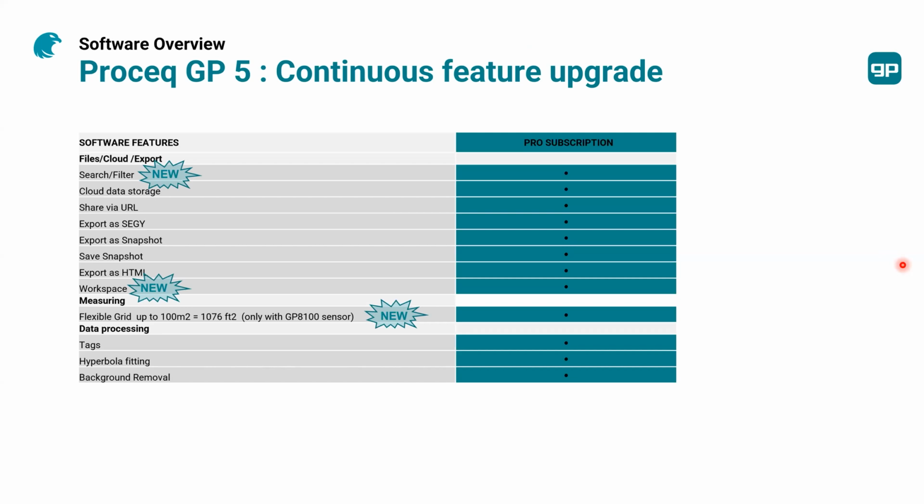So guys, it's very important to mention that we have already developed many features in the last 3 years, and we continuously keep developing, updating and improving it in our pro subscription offer for any sensor. So the previous sensors in the GP series, and also the last one that we present today, the Proceq GP 8100.